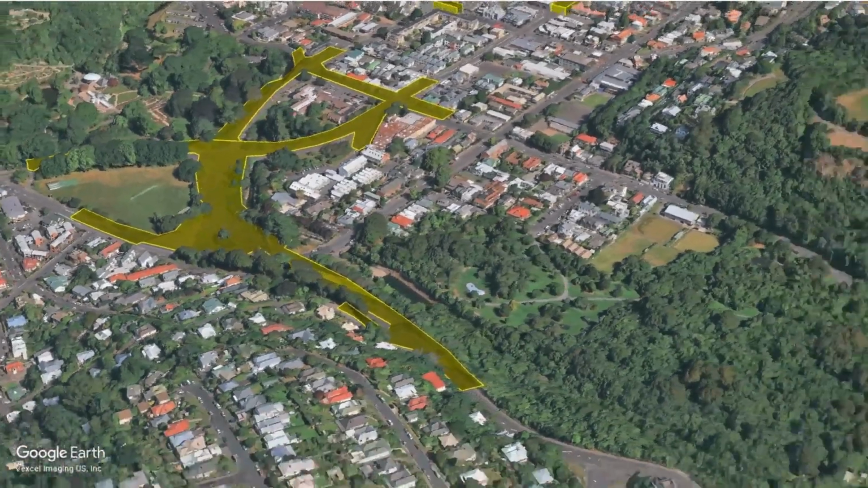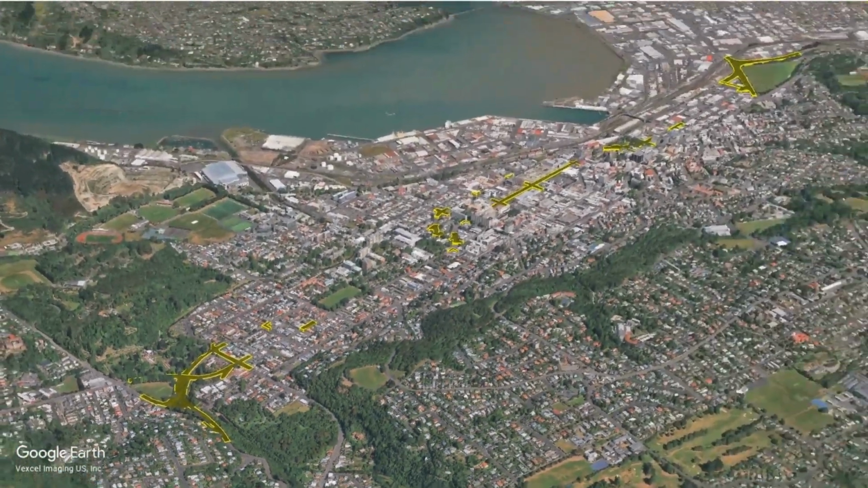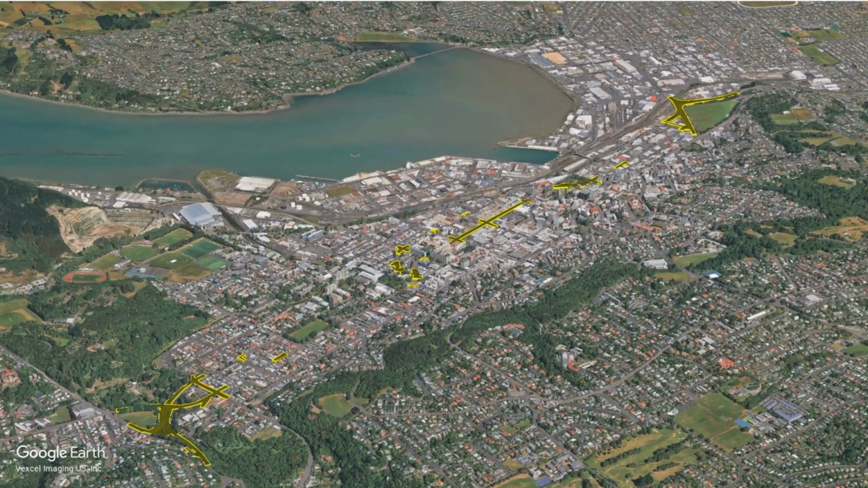People familiar with Dunedin will recognize some of these areas, as traffic safety concerns at some of these sites seem to pop up in the news every now and then. Specifically Pine Hill, which is the big yellow area at the bottom left of the screen now.